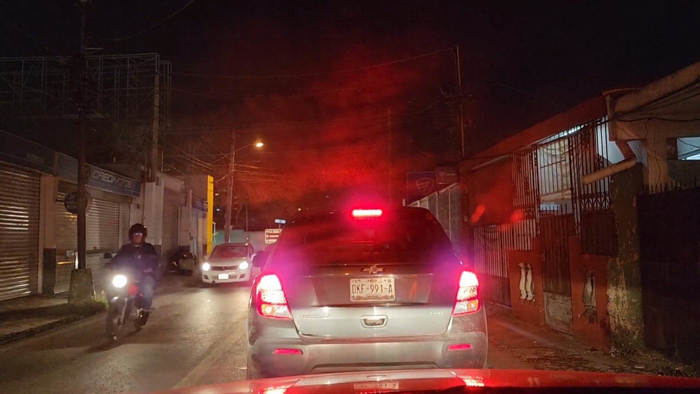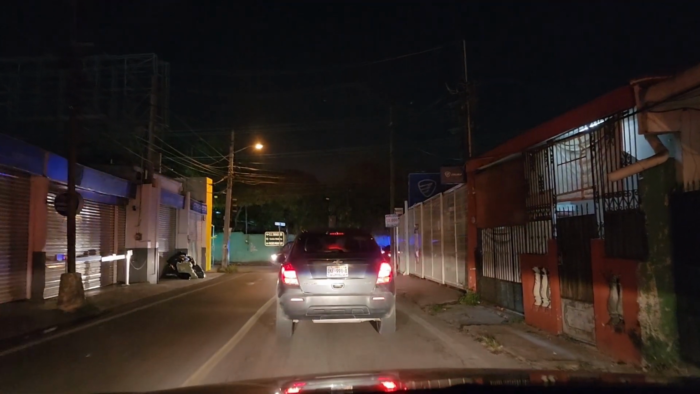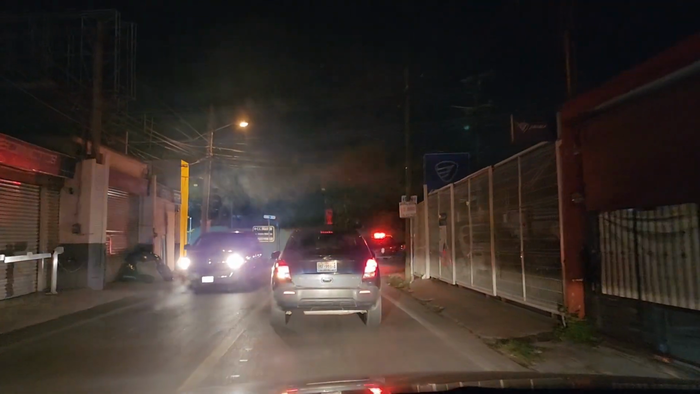And we're heading into Centro, the downtown area of Merida.